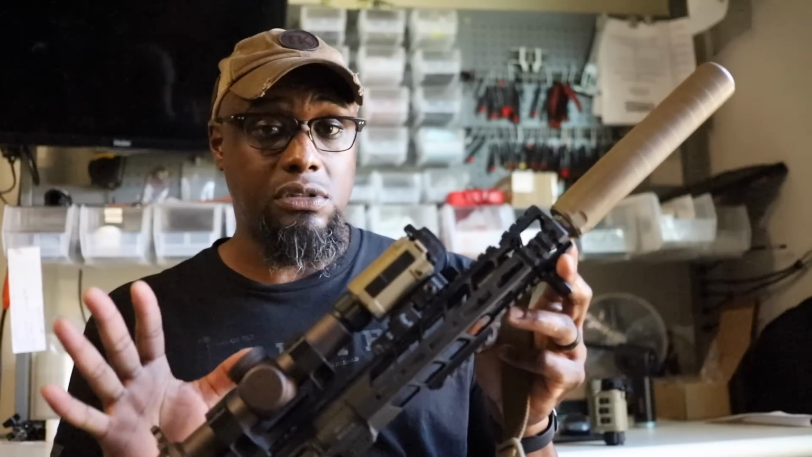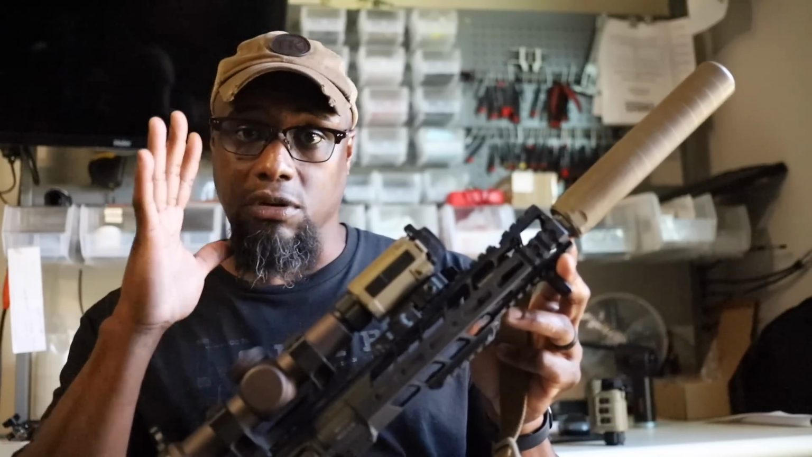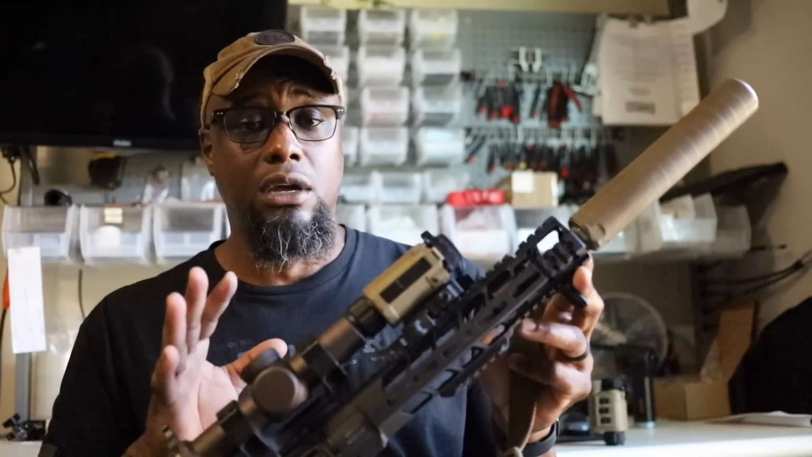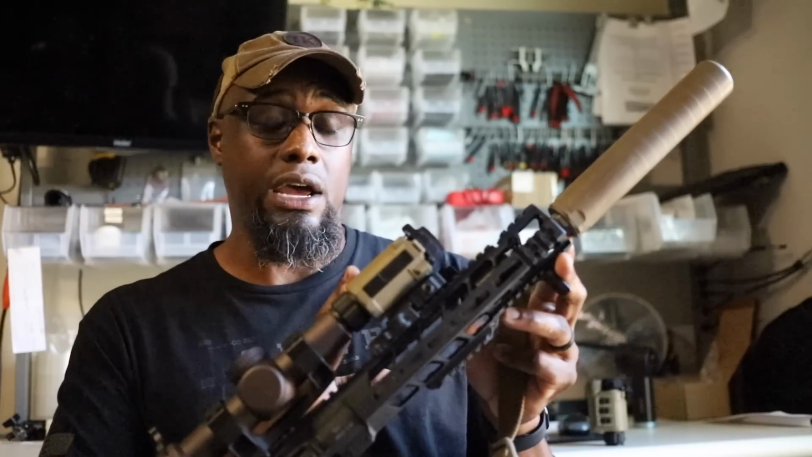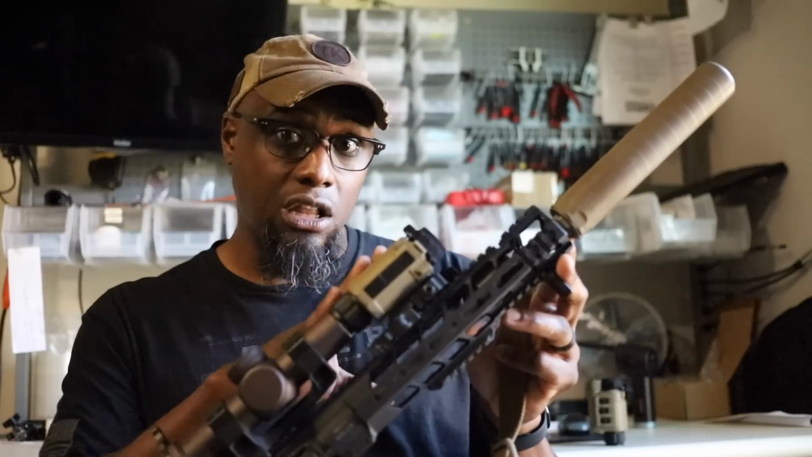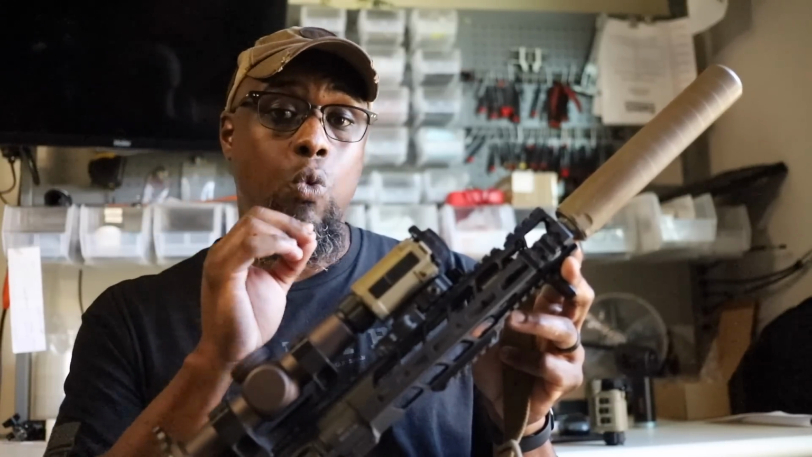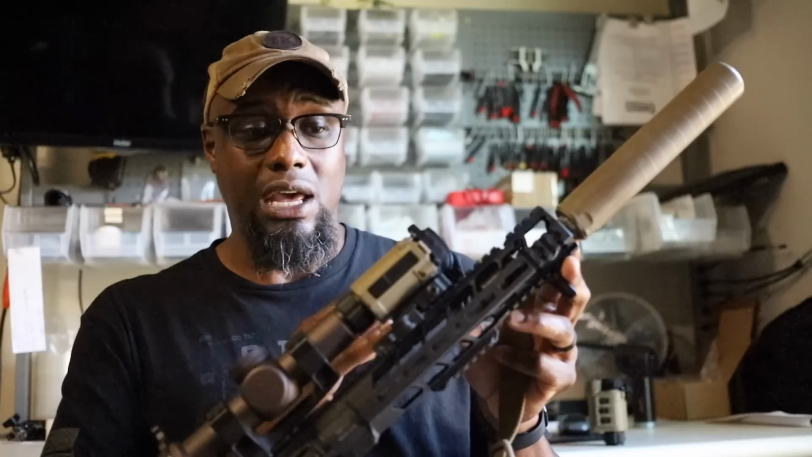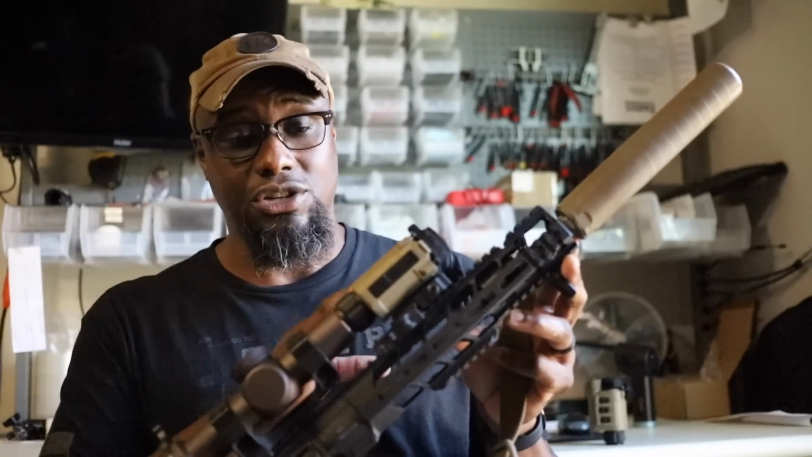But for the folks that don't have the money to splurge on weapon-mounted thermals, on their helmet, night vision, all that kind of crap, this is one hell of a setup for $6 grand. You can use this as a handheld, you can use it as a clip-on, you can use it on your helmet, and you can use it as a weapon-mounted thermal. I mean, that's a lot of bang for your buck in one little package, you know what I'm saying?